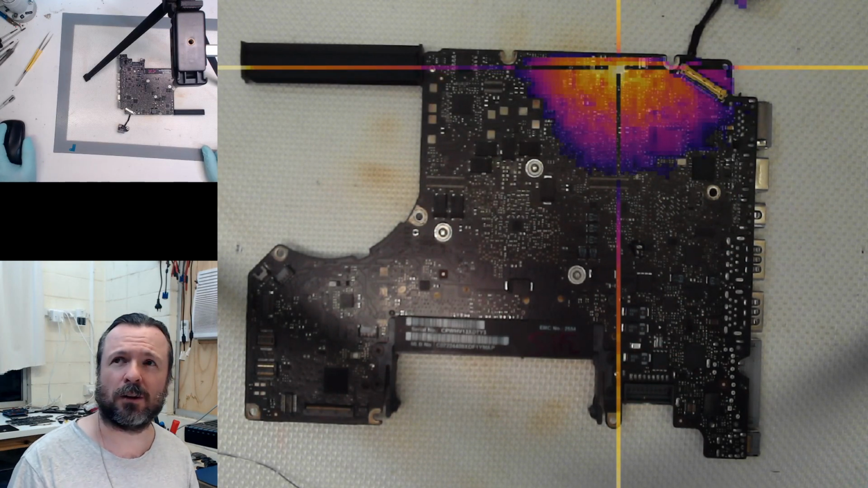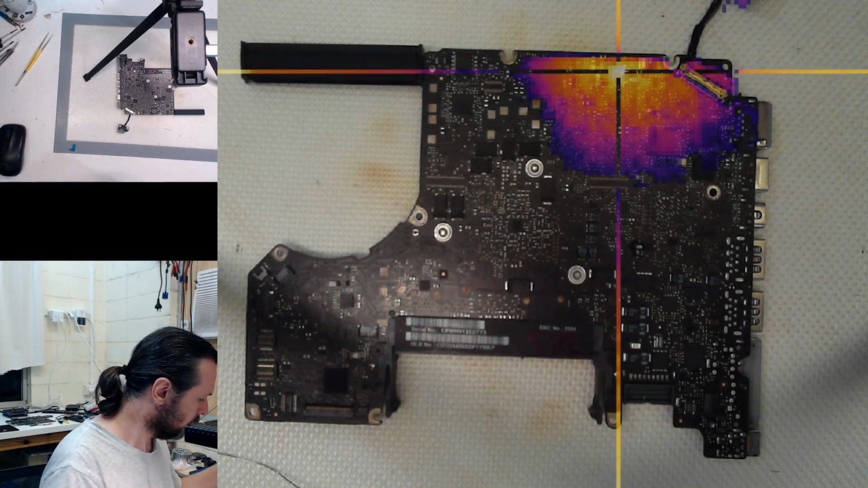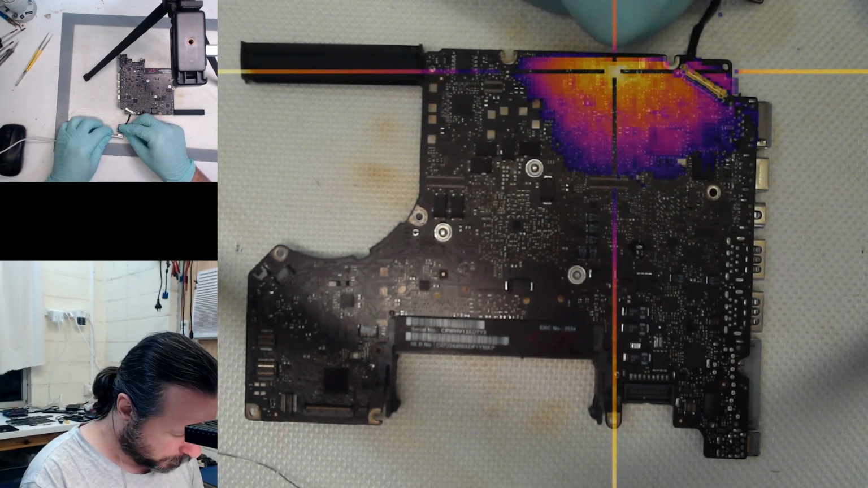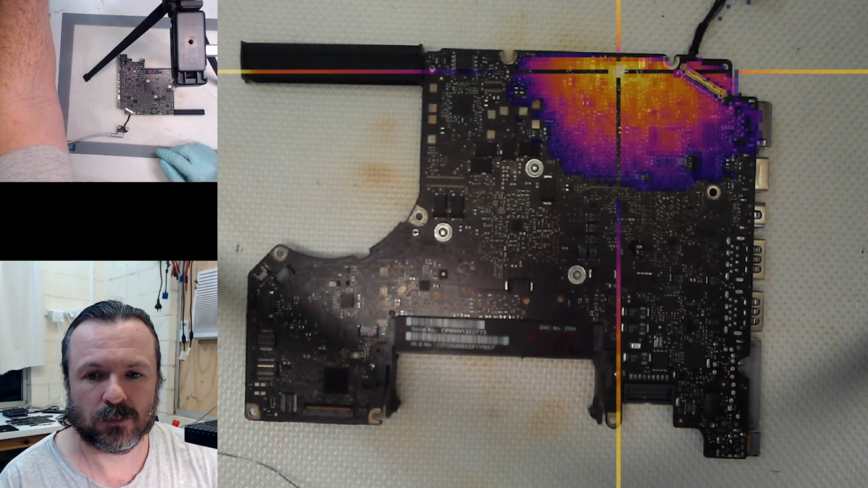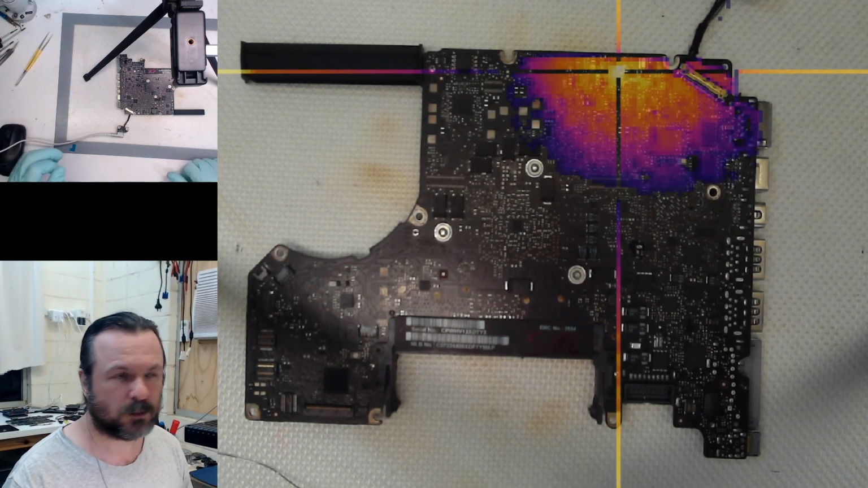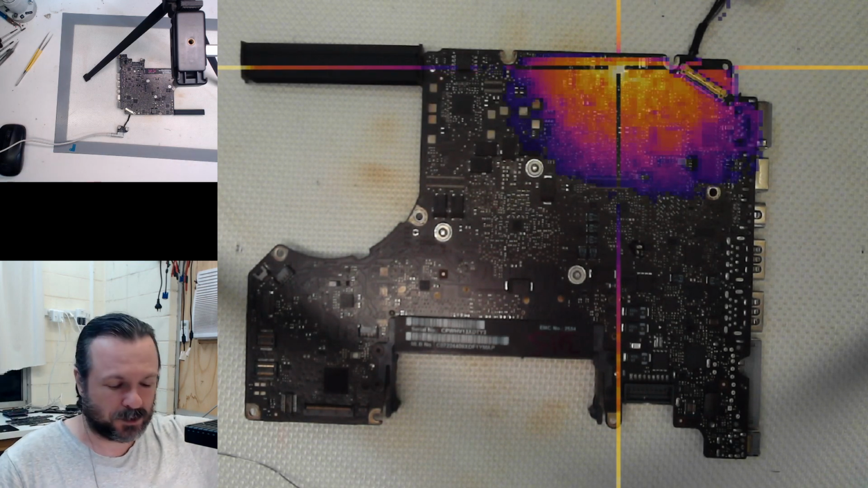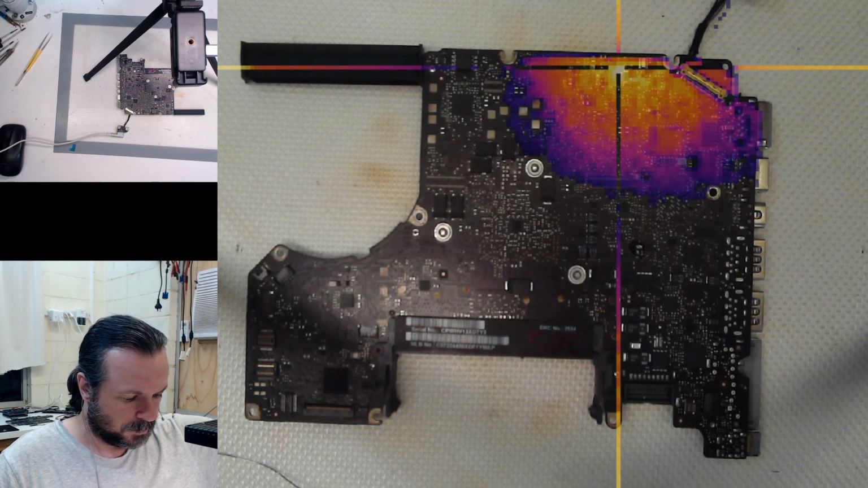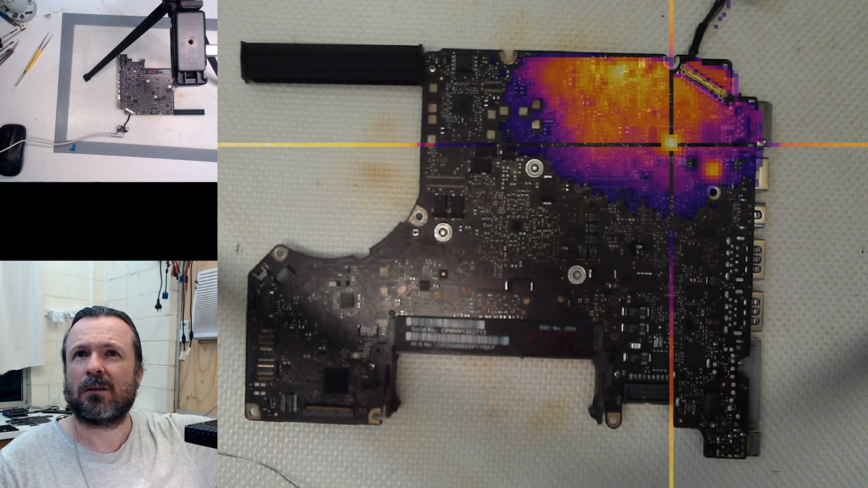Really could do with more light though. Oh well. Yeah, so here we go. Although it's kind of cooked up already still. No, it's still powering through that short.